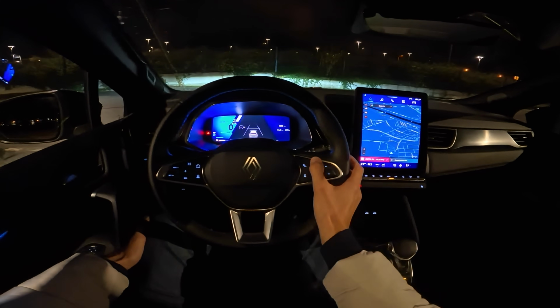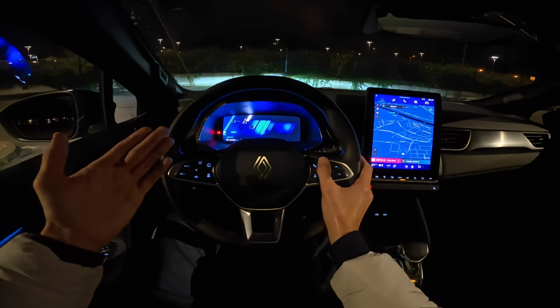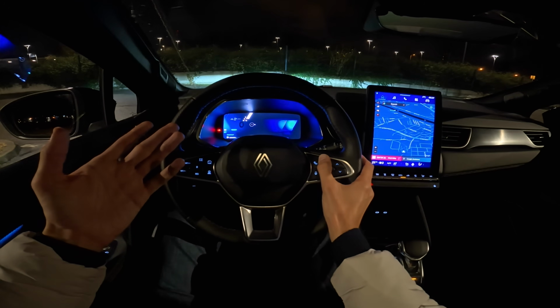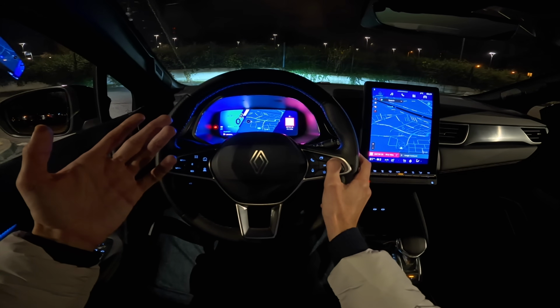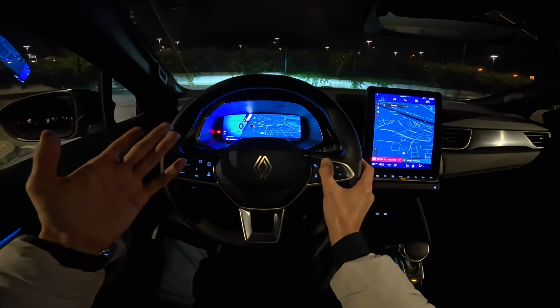Now, there are a few new faces here in the digital cockpit. There's the middle one with the speedo in the middle. There's this one, and there's one with the maps. If you remove these, you can see energy flow, EQ monitor, radio station. If you remove it, you have a full Google on the side.